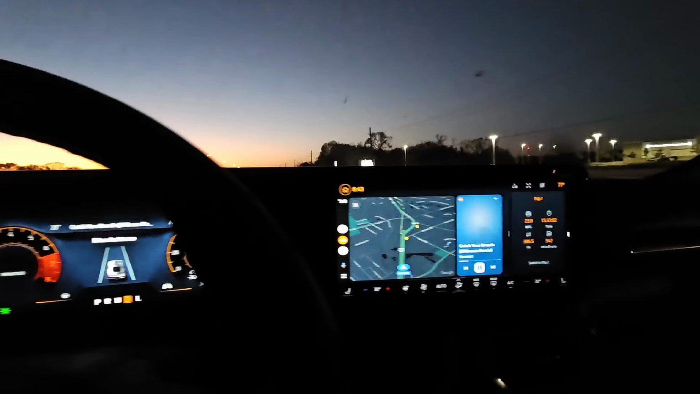And also, being a convertible, performance may not be a priority on here. But overall, the new 2024 Mustang convertible inline 4 turbocharged is a great vehicle to ride around in.